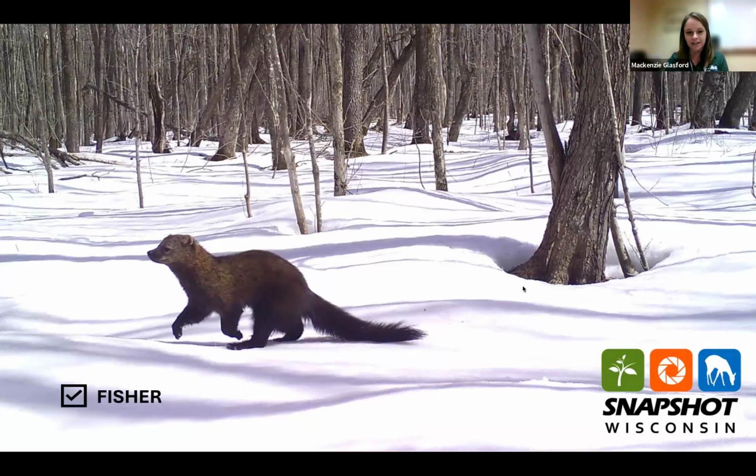So some identifying characteristics is that long tail that they have. It's usually the length of their body itself. You could also usually see their ears. I compare them to teddy bear-like ears, and they can be quite cute in my opinion. So those are some identifying characteristics for this guy. But just to kind of jump back a little bit and explain a little bit about the project.